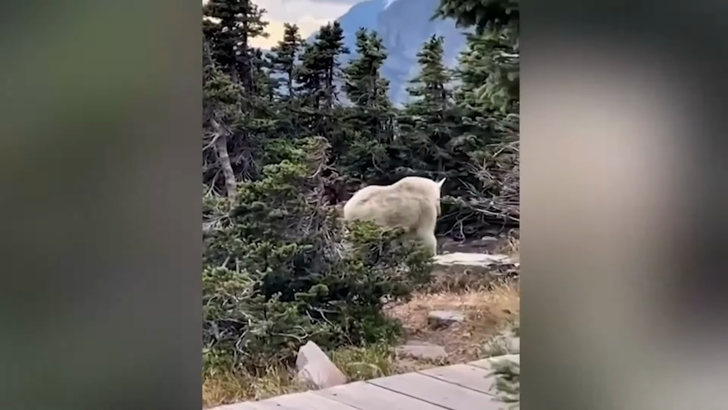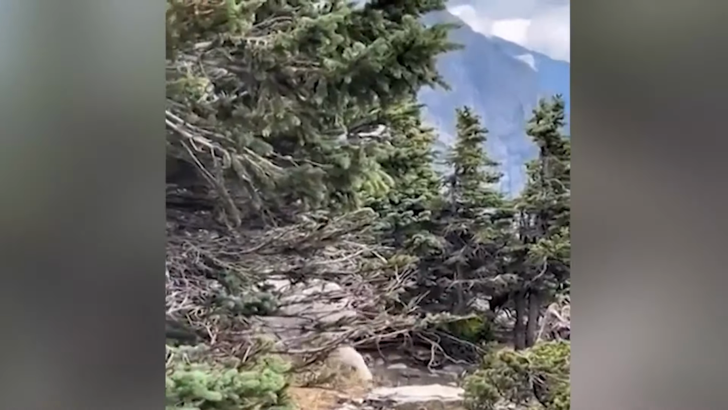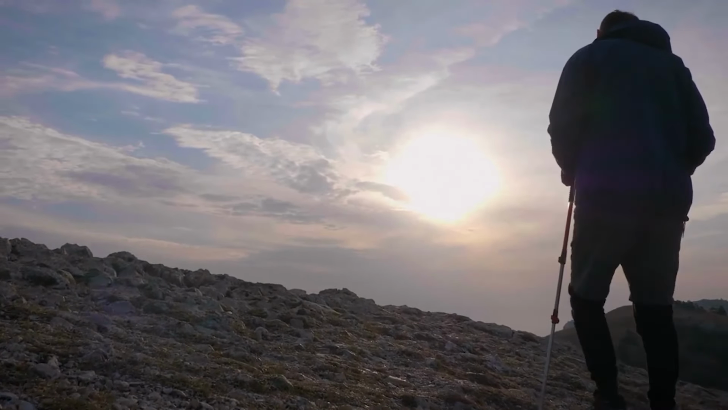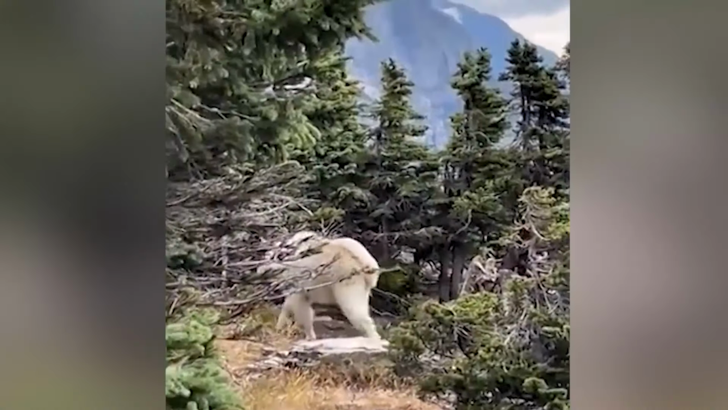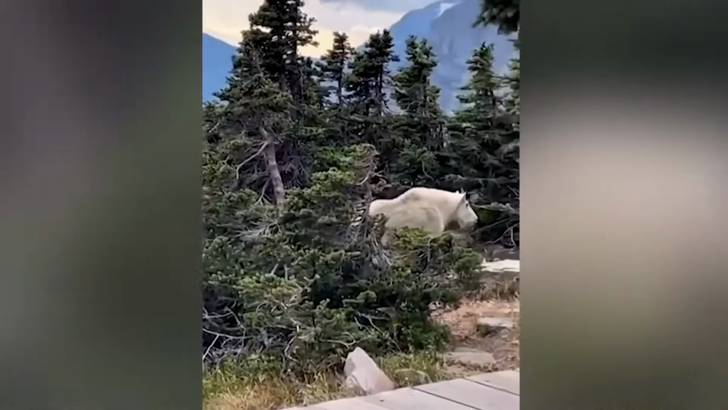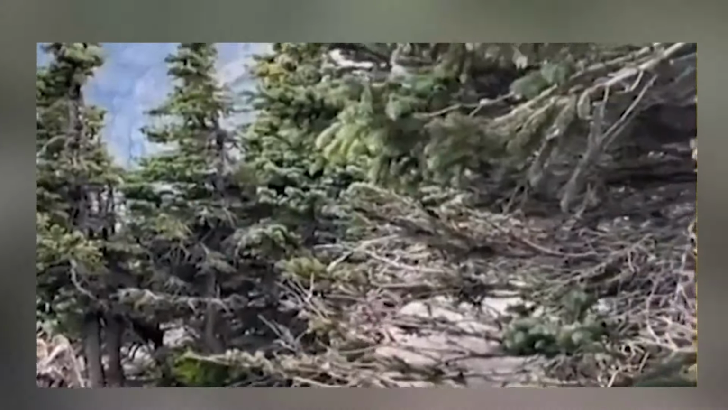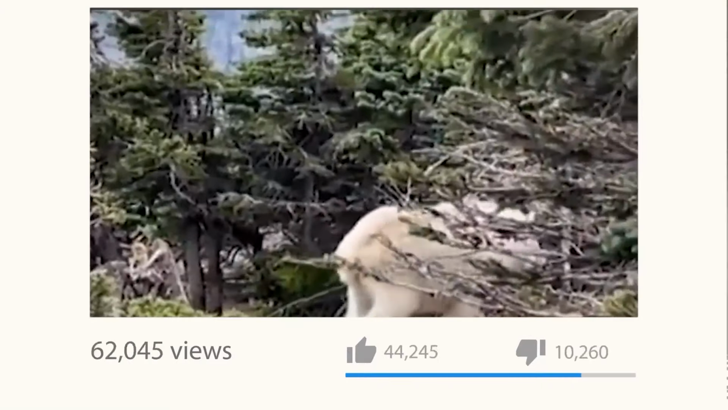A super goat. Have you ever seen a super buff goat? If you haven't, we're about to show you something awesome. So this guy was out hiking in the mountains, just enjoying nature and all that. And guess what he stumbled upon? This seriously ripped goat. He knew he had to capture it on his phone and share it with everyone. The video went crazy viral on Twitter, racking up a whopping 4 million views. People couldn't help but be amazed by the goat's incredible physique.